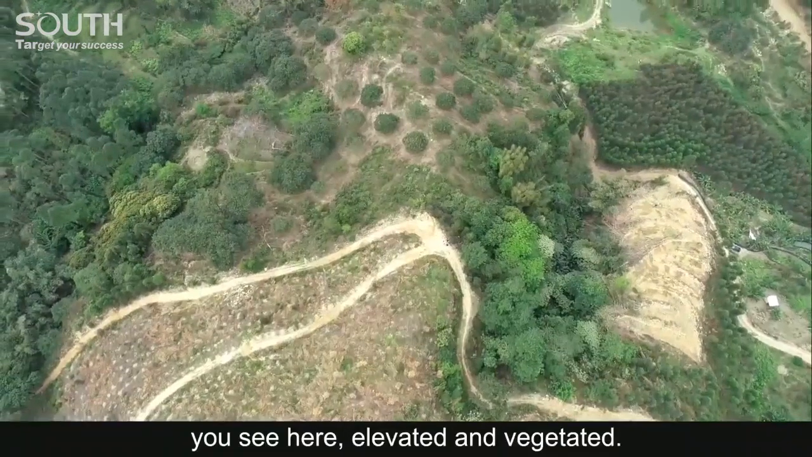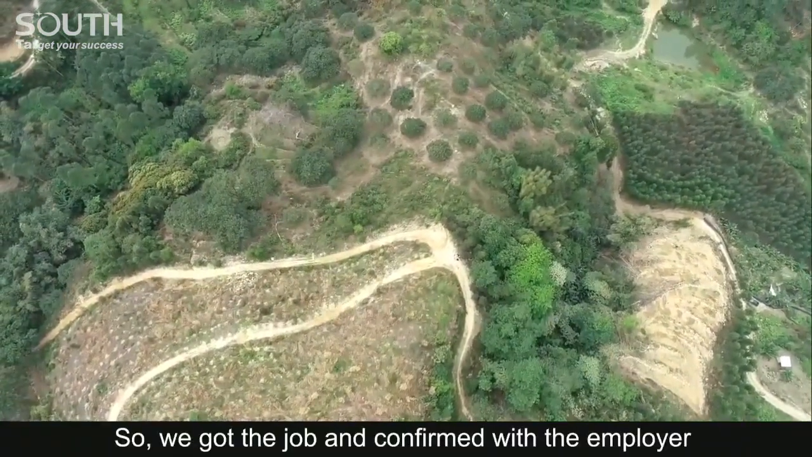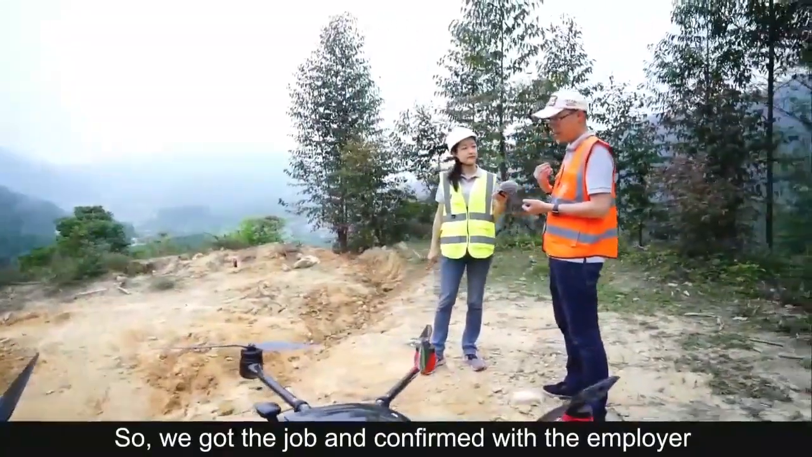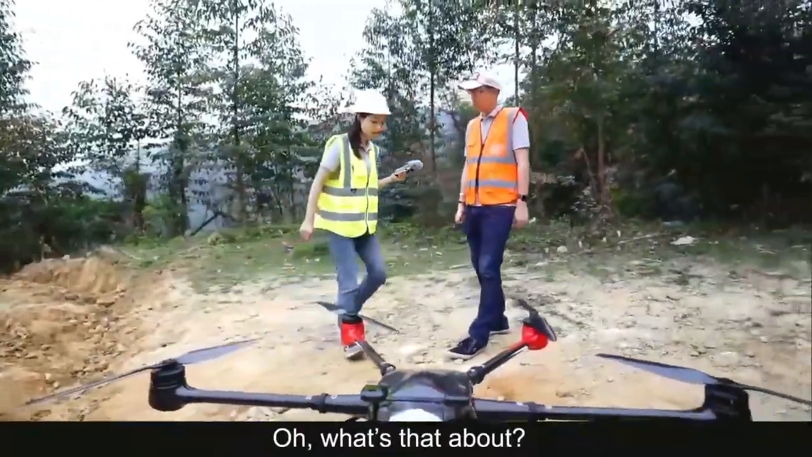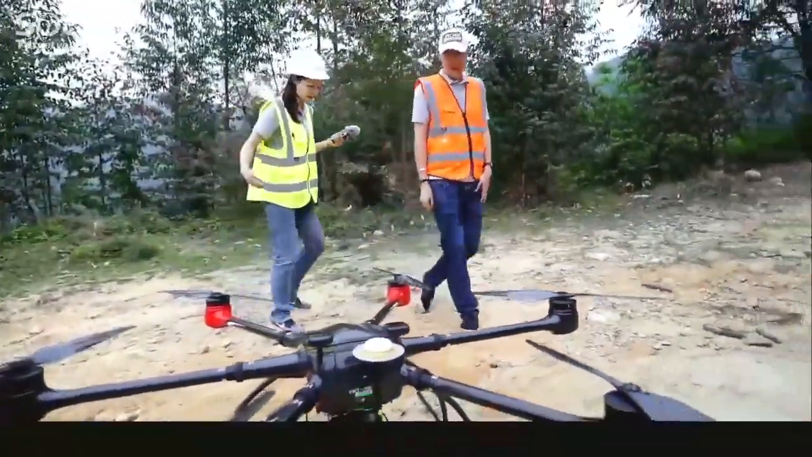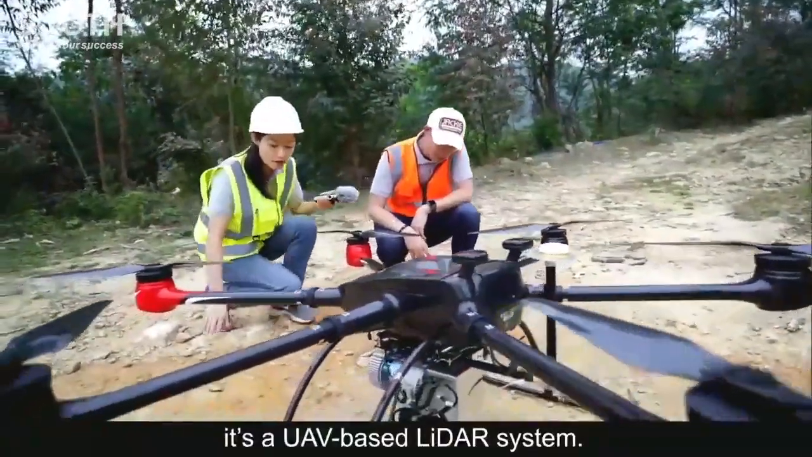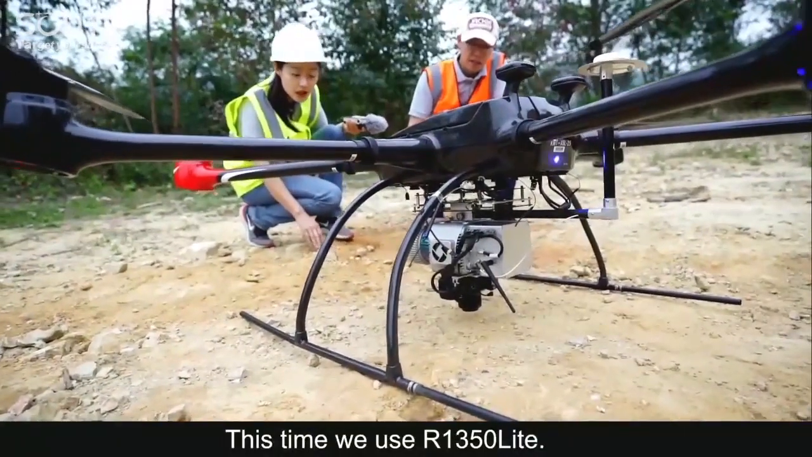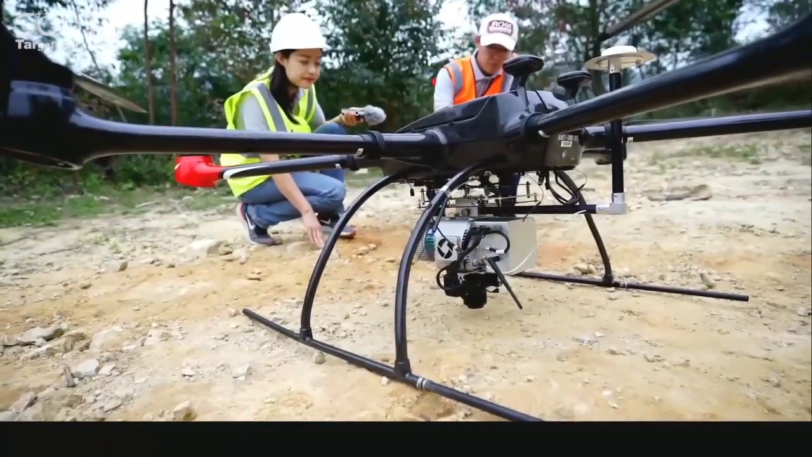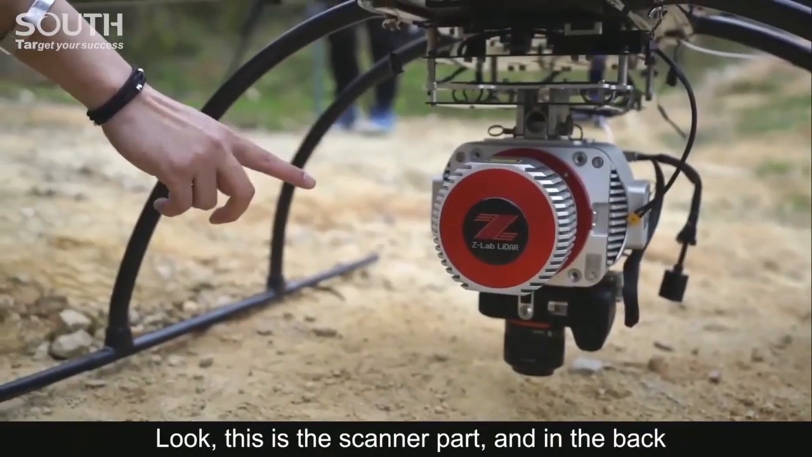So we got the job and confirmed with the employer about our technical proposal. Now we're here. Oh, what's that about? It's our workmate. It's a UAV-based LiDAR system. This time we use a R1350 light. Look, this is the scanner part. And in the back we have IMU and GPS modules inside.